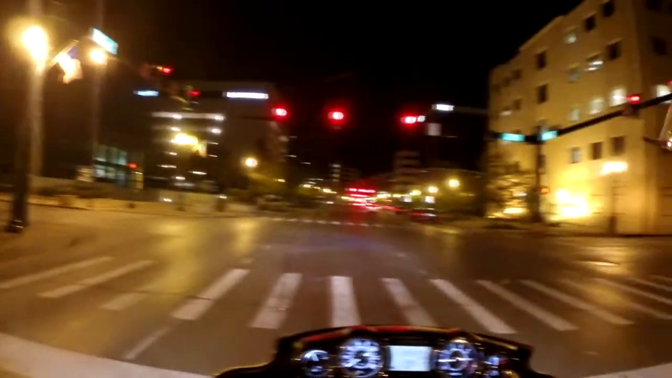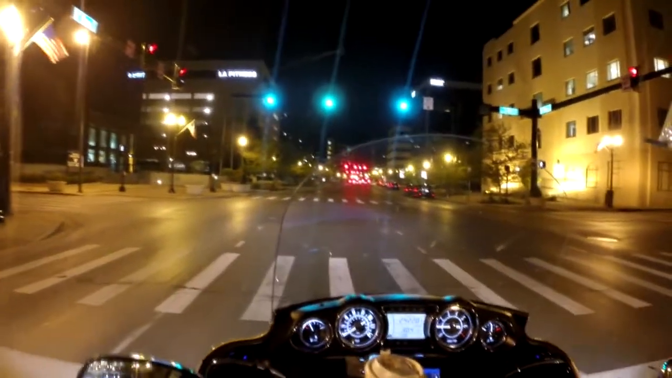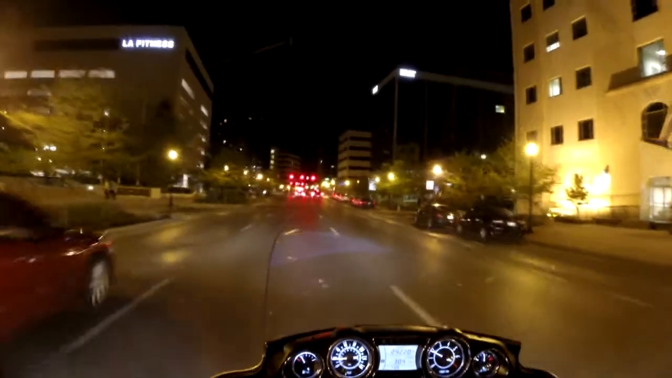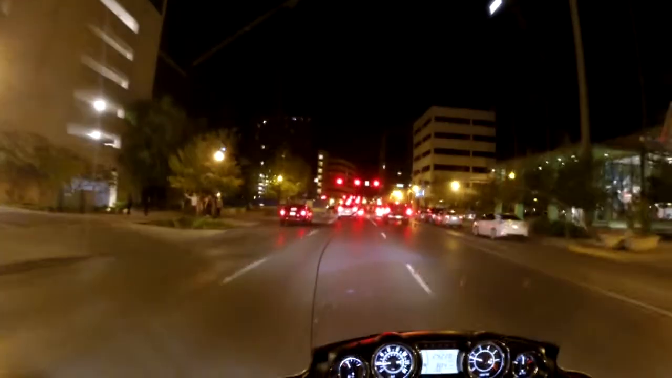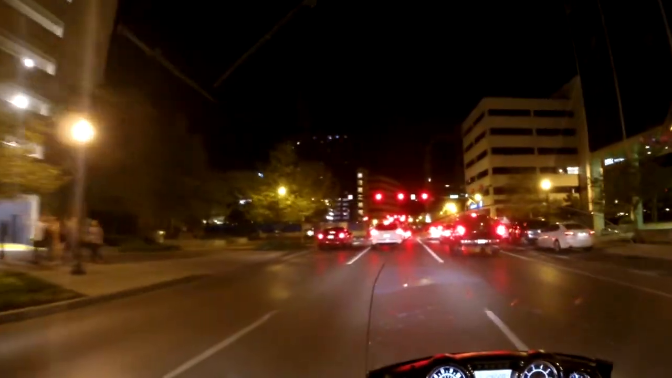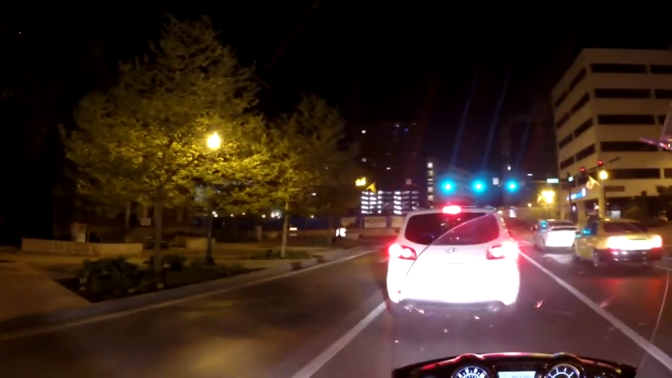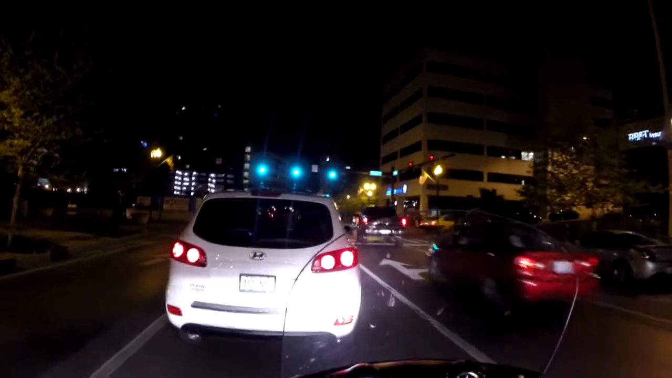Going to do a quick cruise through Lexington here tonight before I go home. A couple of interesting things you can only really see at night. I know I didn't pass it already. Did I? Maybe I did. That's alright, I'll catch it on the way back through if I've already missed it.